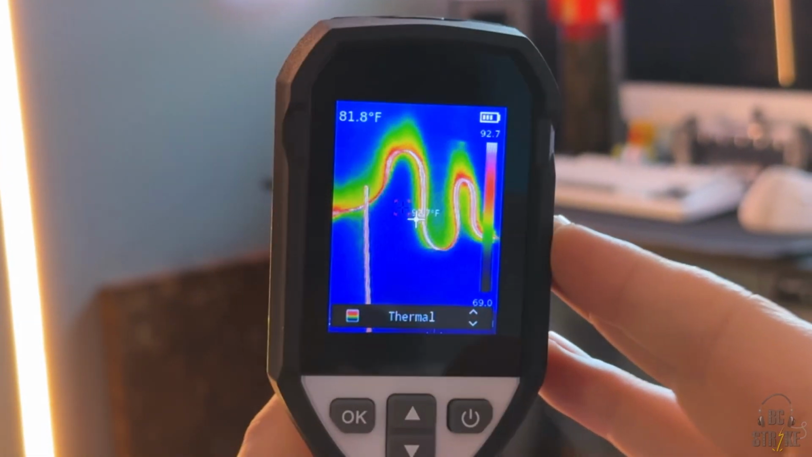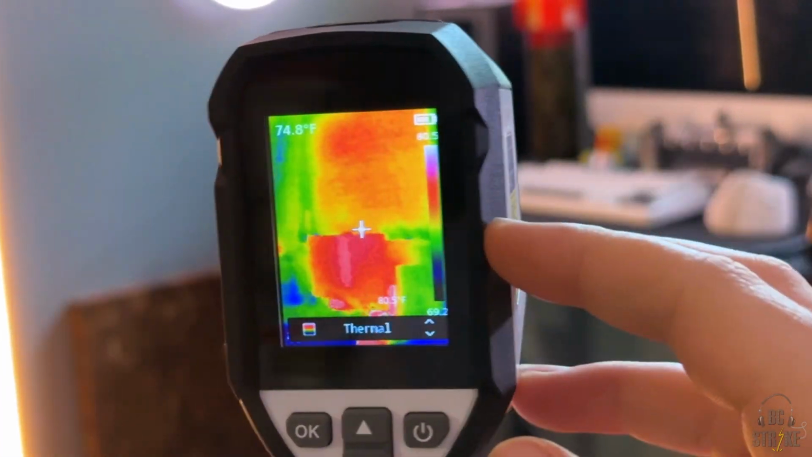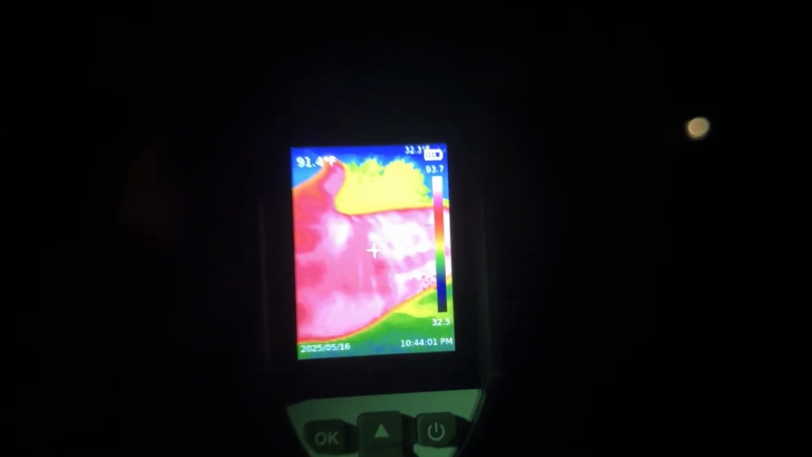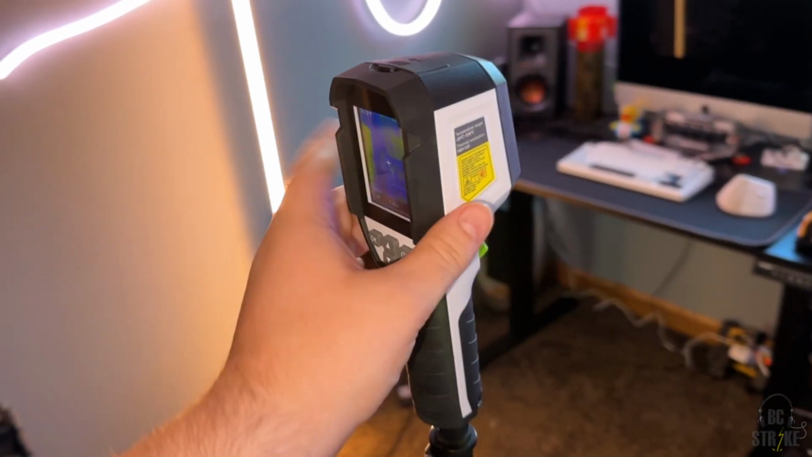It's a 25 hertz screen and has a resolution of 320 by 240. I'm no professional by any means, but just from my own tests and using of it, I think it works really well. So if you guys are looking for a nice little thermal camera, definitely check this one out.